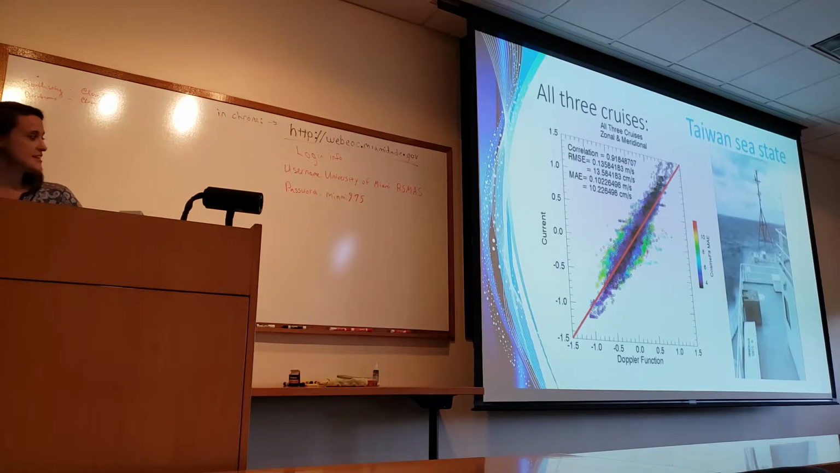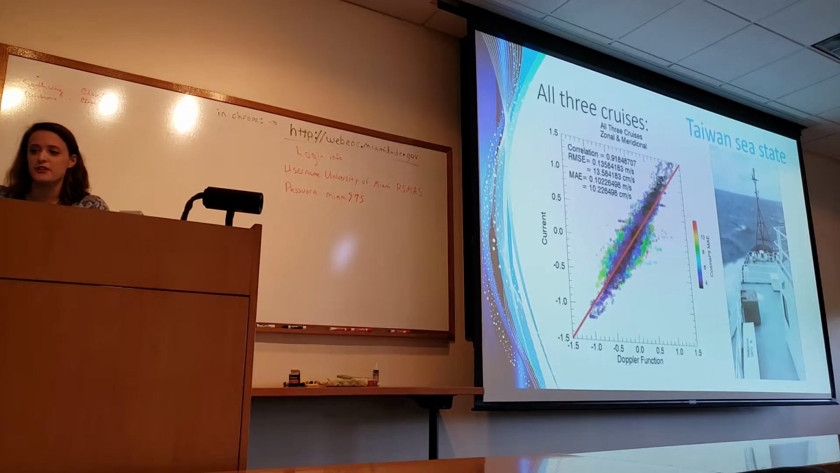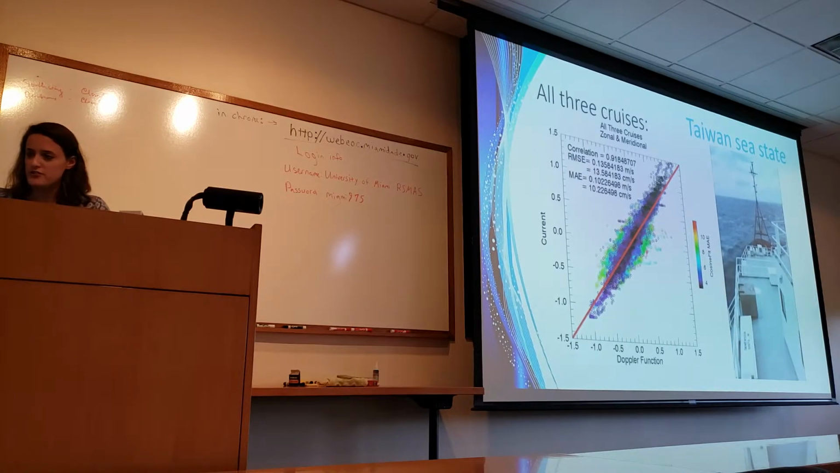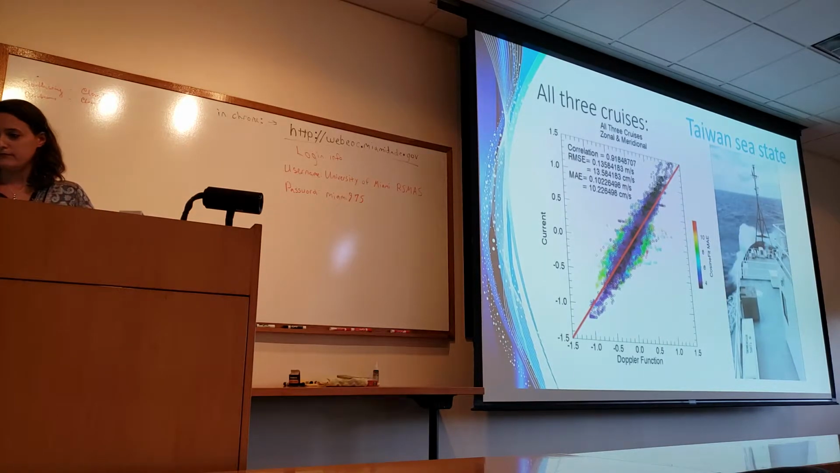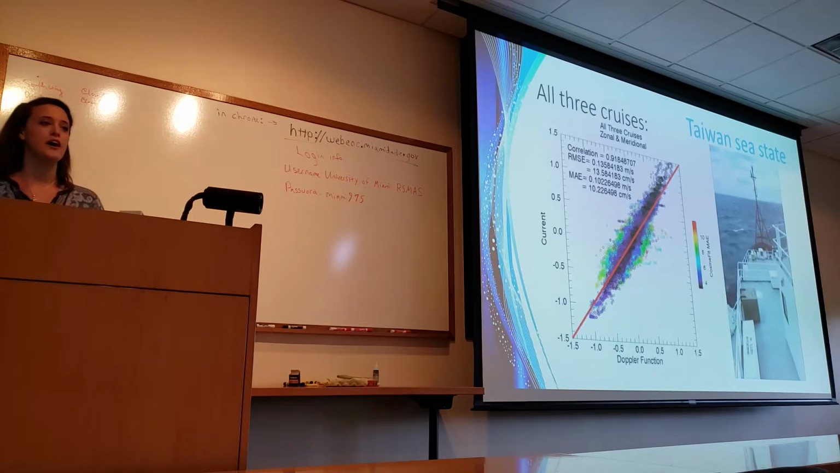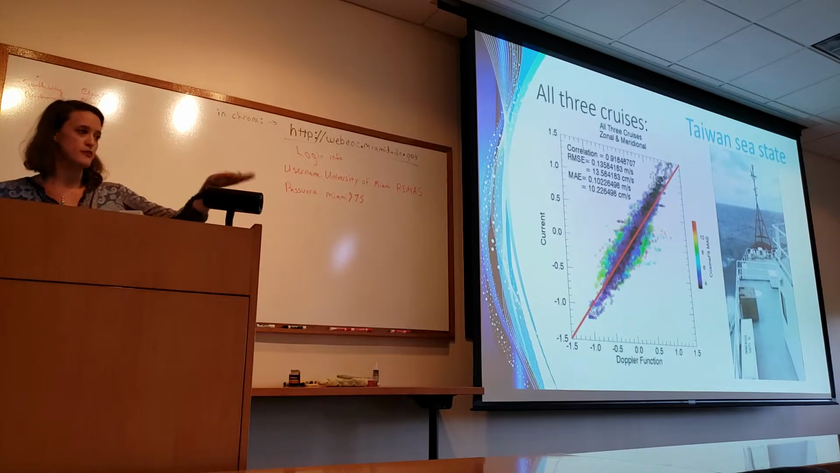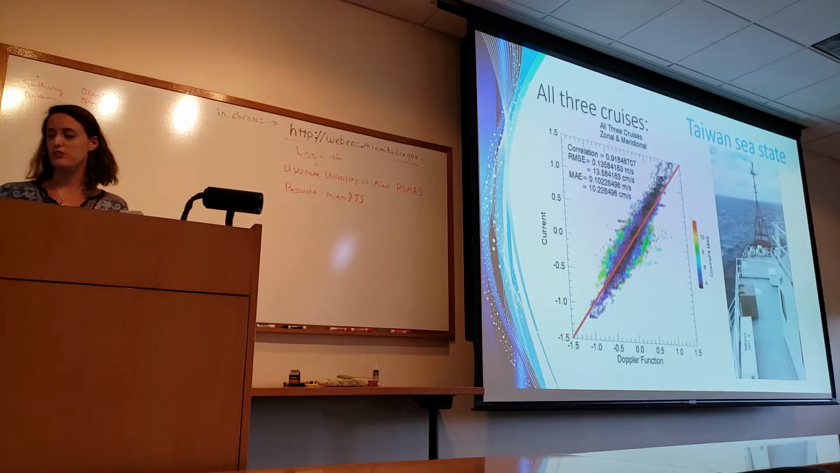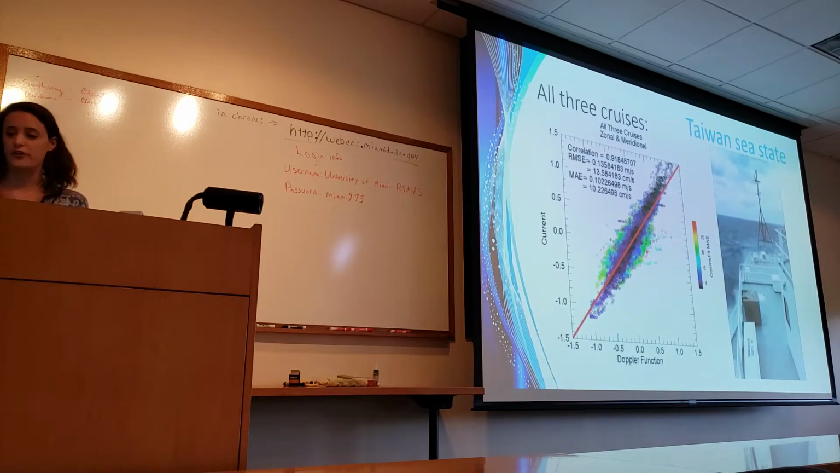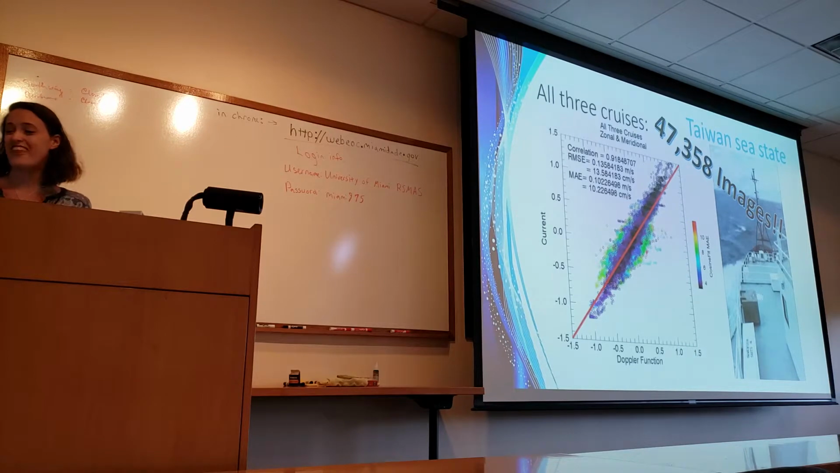And the reason that Taiwan was so good is because the Taiwan sea state was much higher than in Palau or in the Inner Shelf cruise. We have some really, really big waves breaking over the bow, and because of that, we have really good signal-to-noise ratio, and you can see further out, and you have less noise in your Doppler data. So I think that's why the Taiwan data is so good. And this is for 47,000 images.